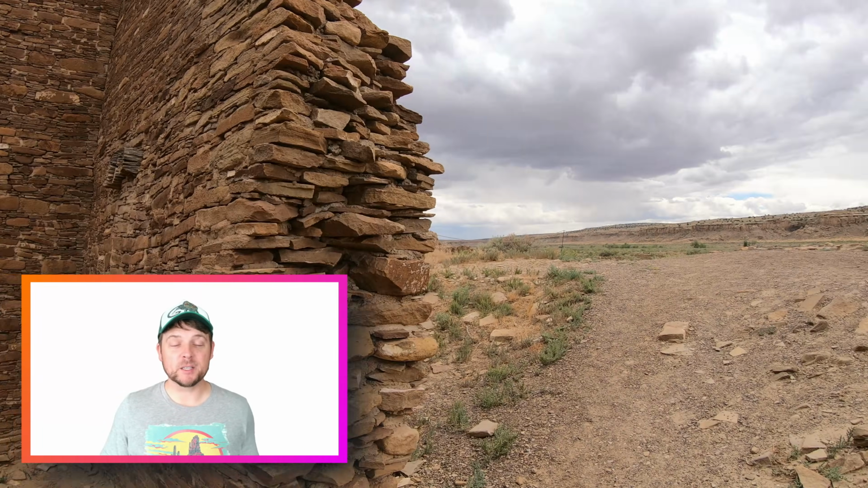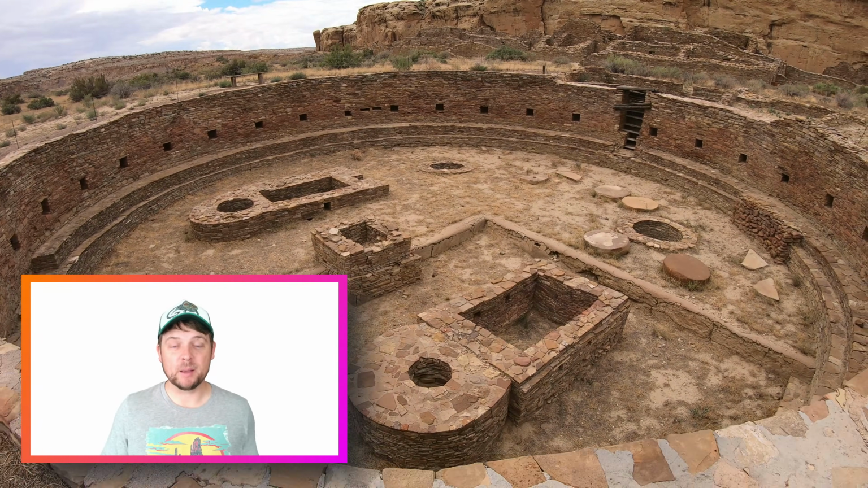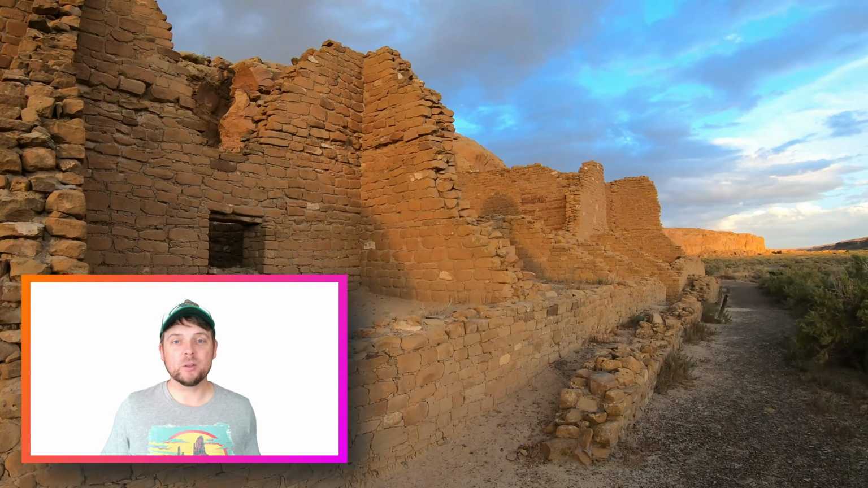This is a place I have personally been. I spent several days exploring Chaco Canyon, seeing many different types of ruins, going on many different hikes, and I highly recommend you going there. But let's get back to the article.